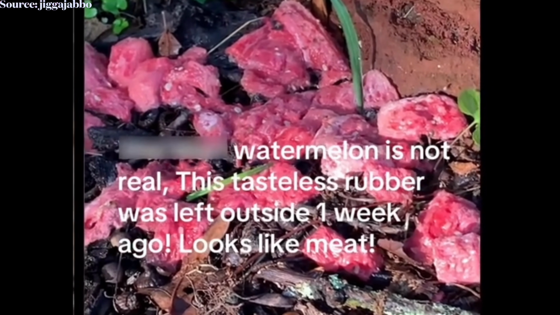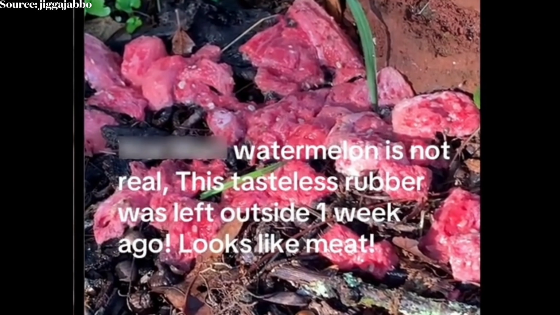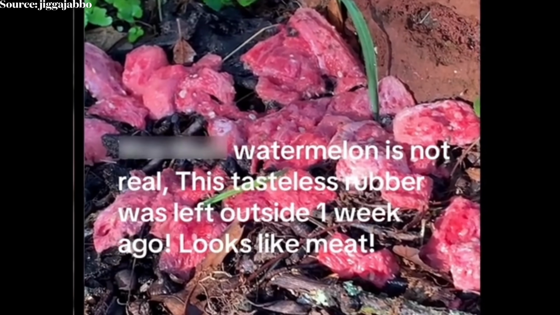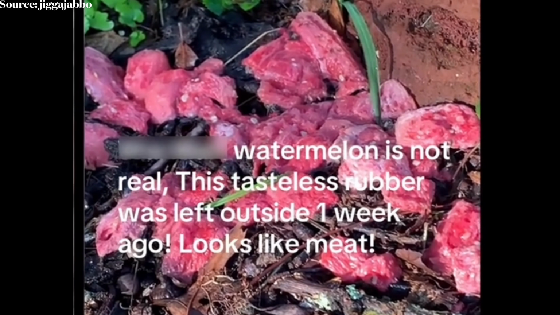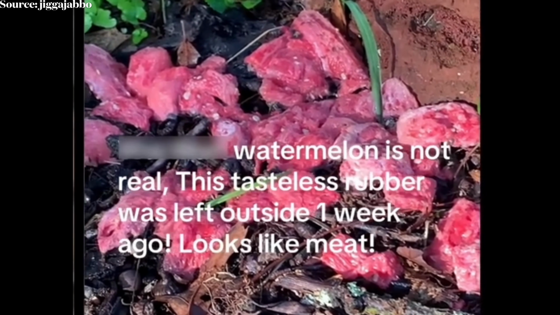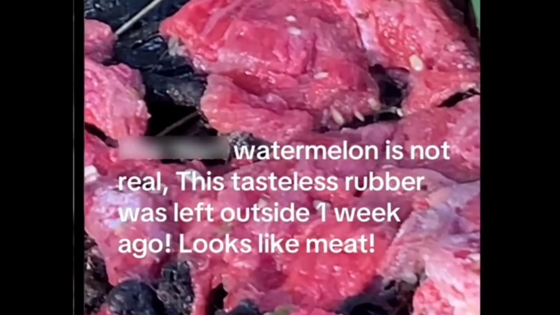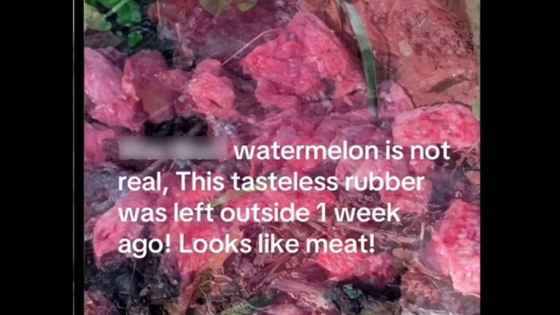Okay, y'all. I threw this watermelon out over a week ago. It smelled really good. Bought it from Walmart. Cut it open, and it was like plastic. Tasting it was absolutely horrible, so I threw it outside. This is a week later. It looks like mud. What's going on?